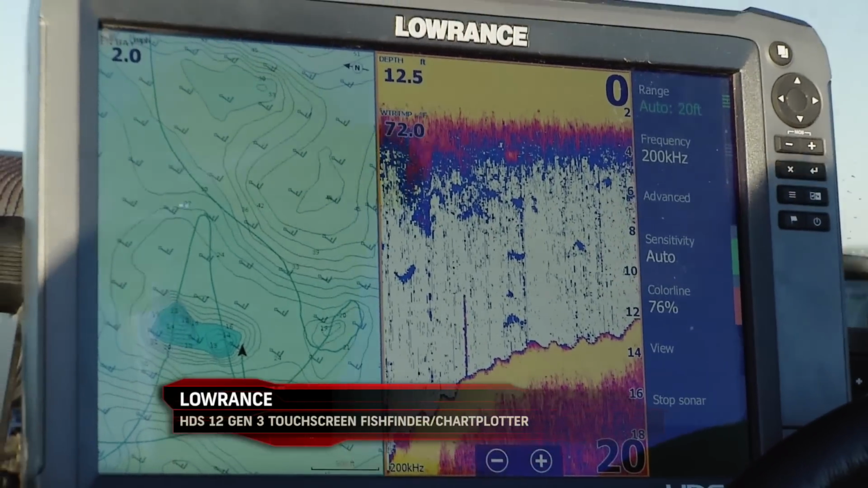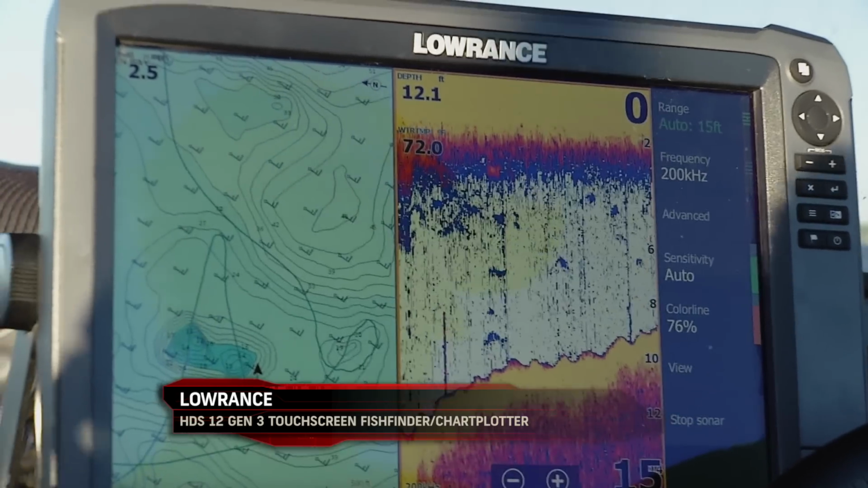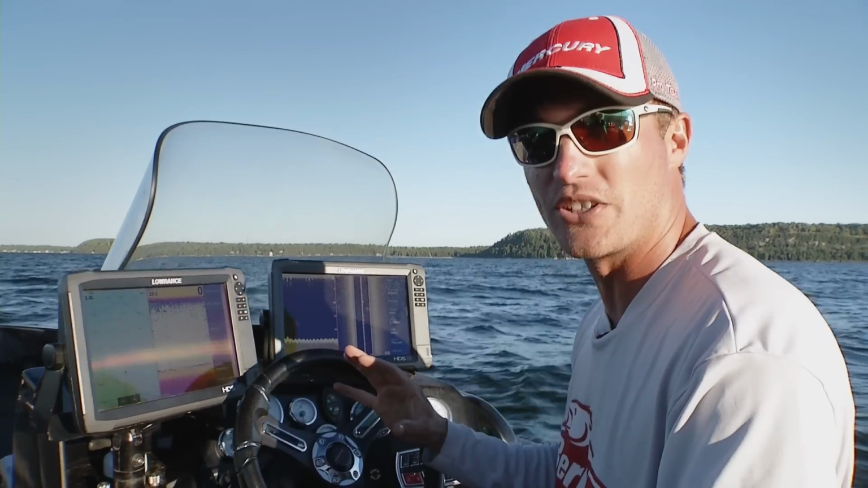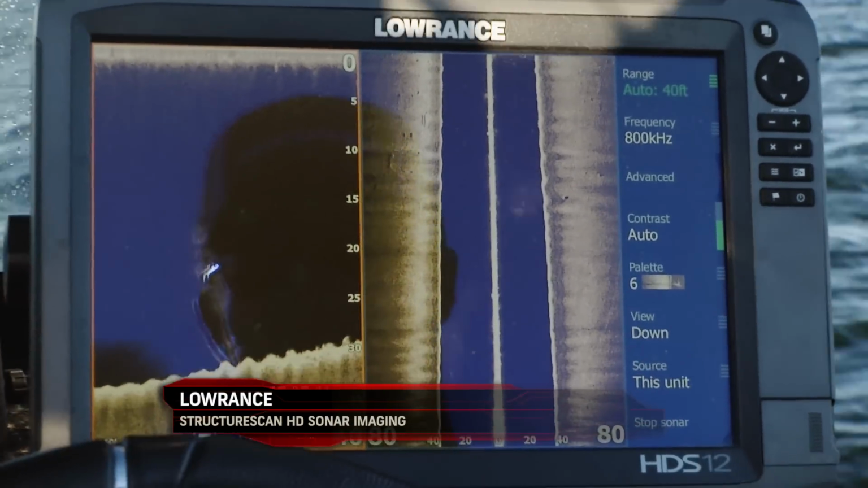I like to have a good lake chip set up on one side so I have a basic idea of how the structure lays out. And the next thing, I like to have my two-dimensional sonar right side by side with it so I know the depth. What really tells me what's going on down there is structure scan, and especially side scan.